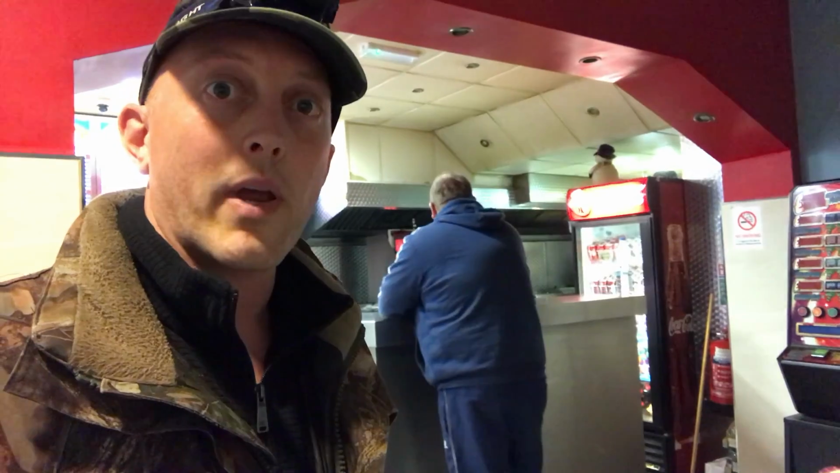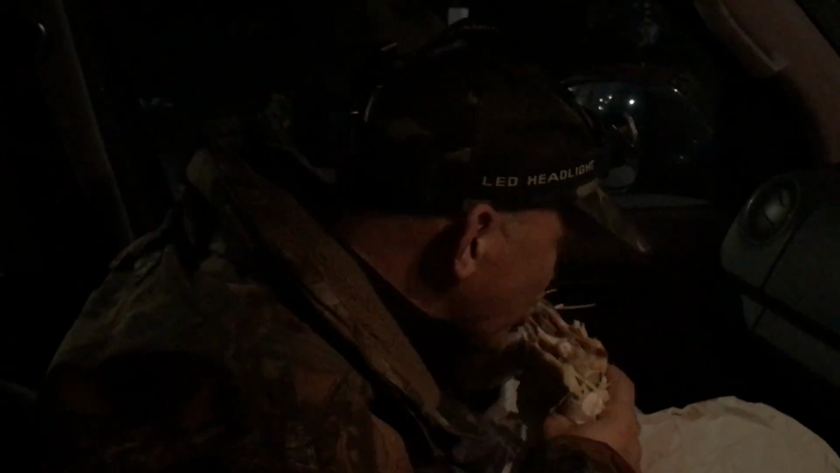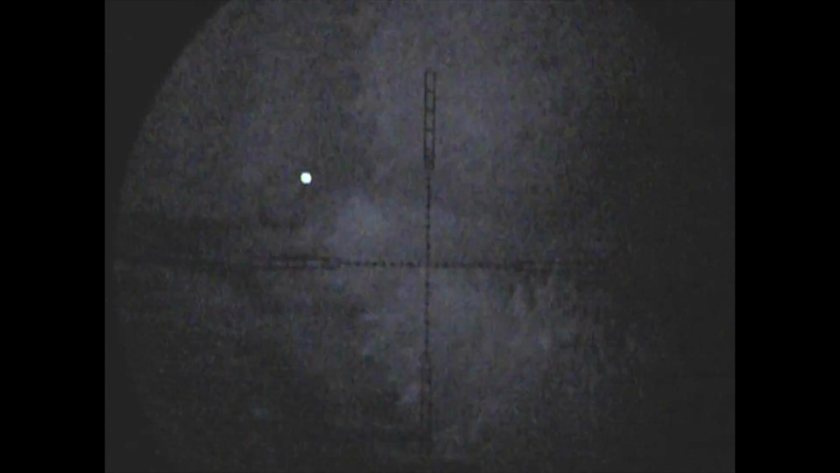Essential stop before we go out foxing. Kebab shop. Got to be done. Fox is getting full. Yeah, you still managed to finish the entire thing, though. Anyway, look, here's the first fox of this evening.